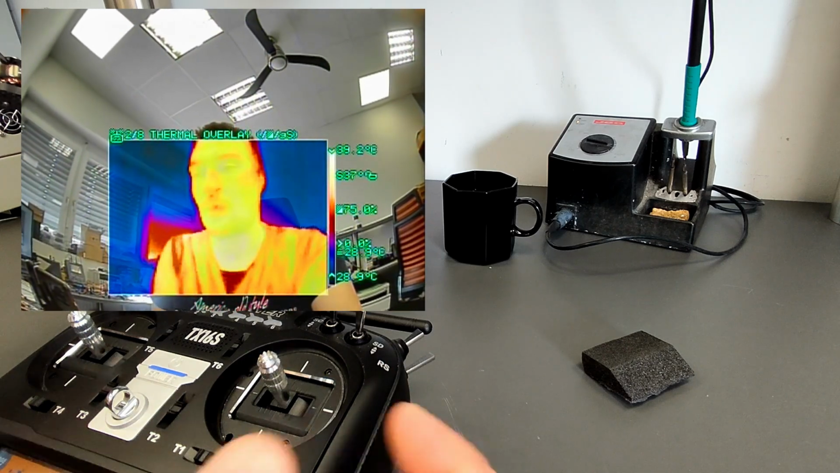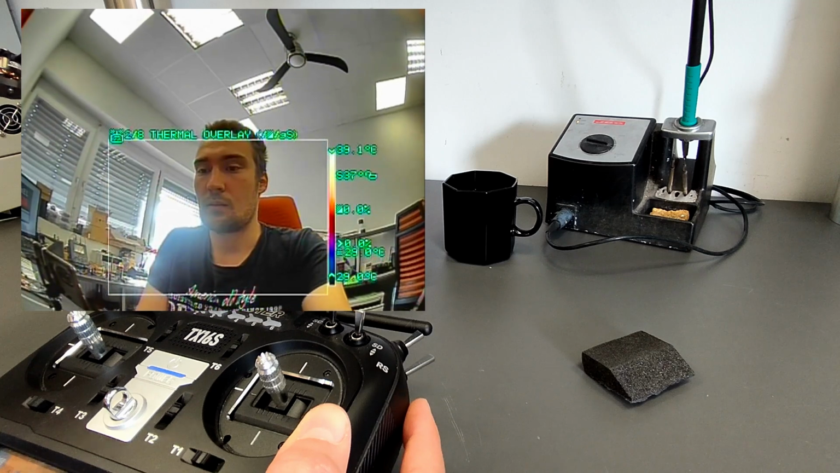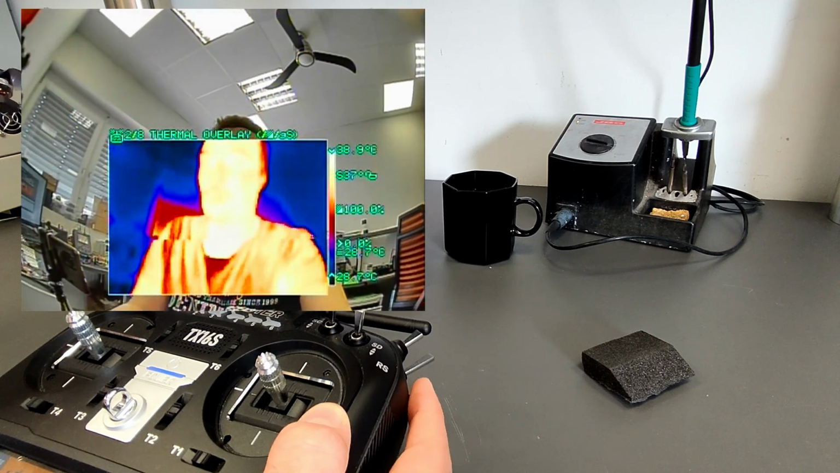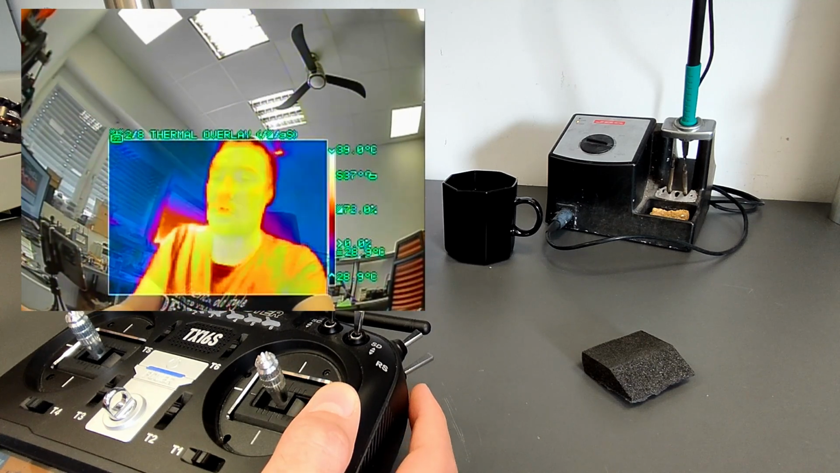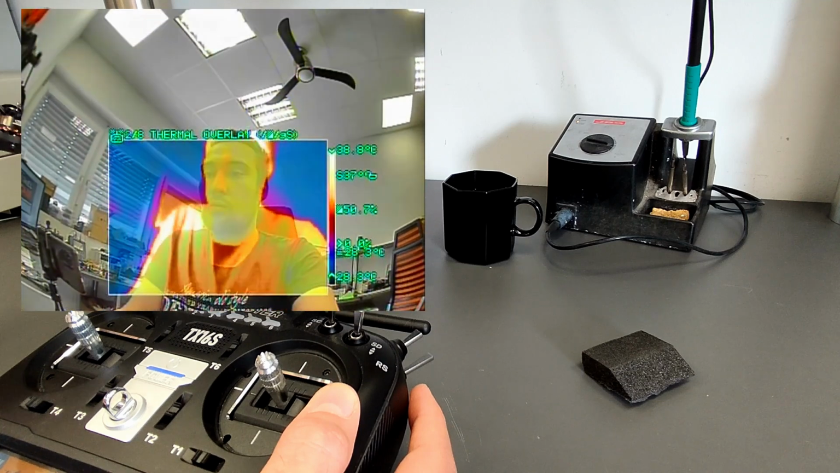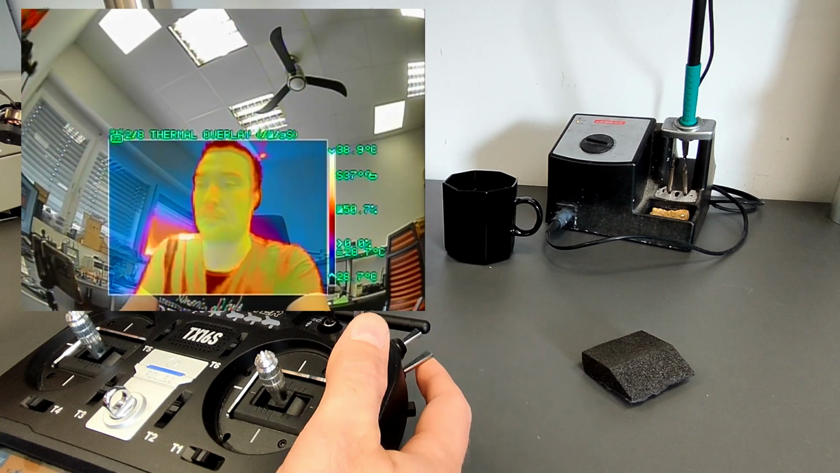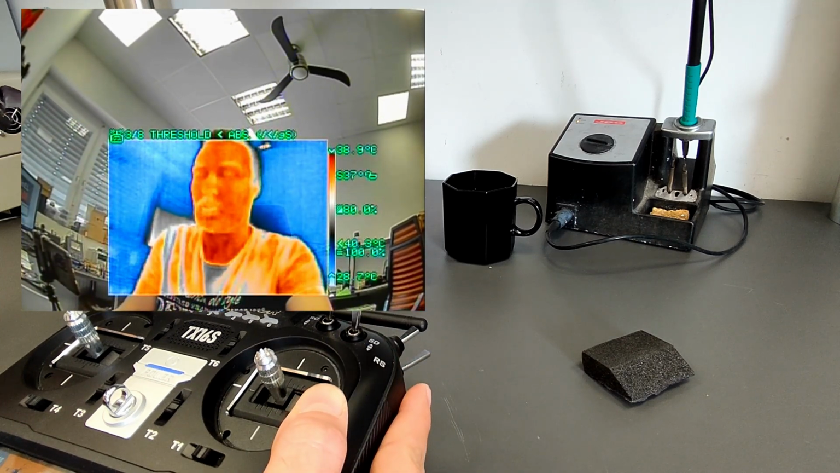The transparency can be set in this profile additionally. Now it's 0. Now it's in the middle. And now there's thermal image only. With transparency, information of the visible image is still available. Here we can modify an absolute threshold.